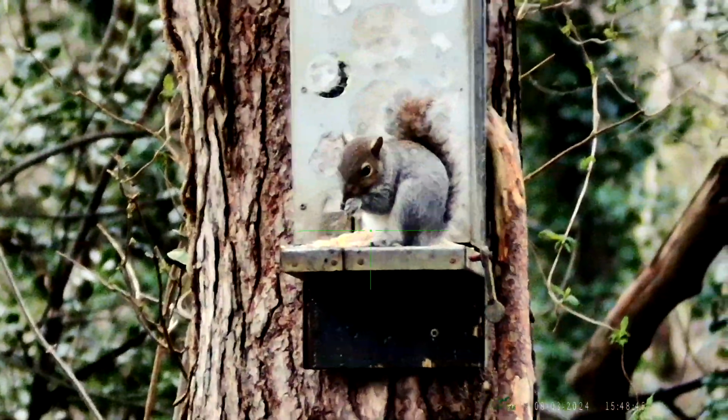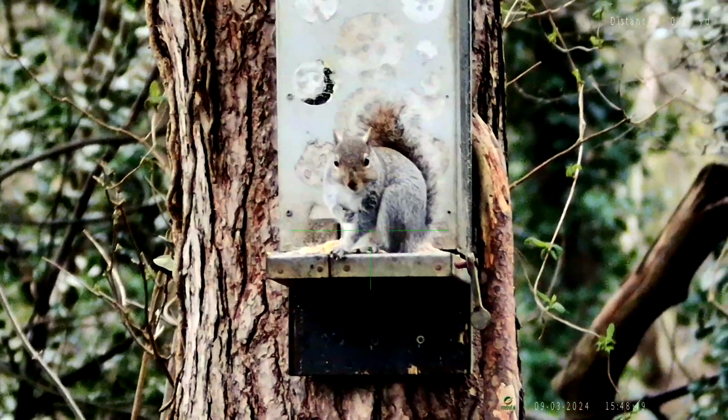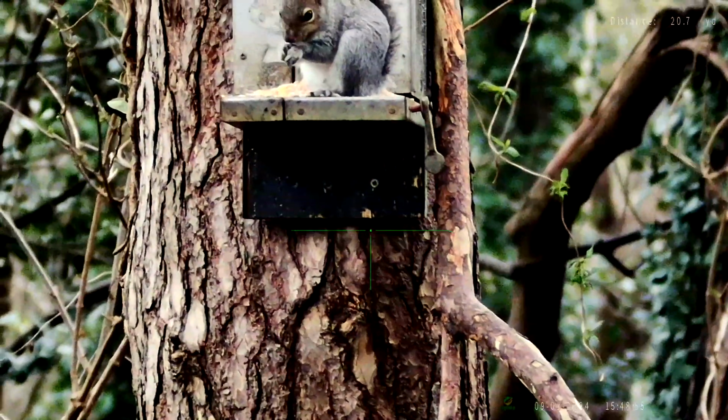Picture clarity is excellent on this. This is at 21 yards. Oh no, 20 yards. Yep.